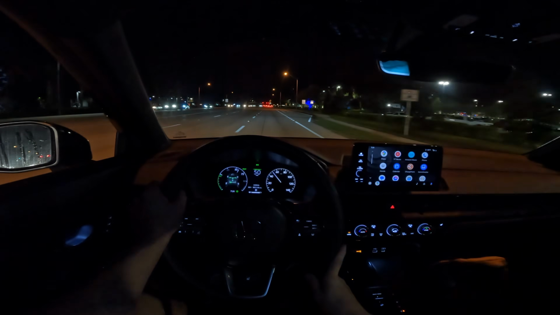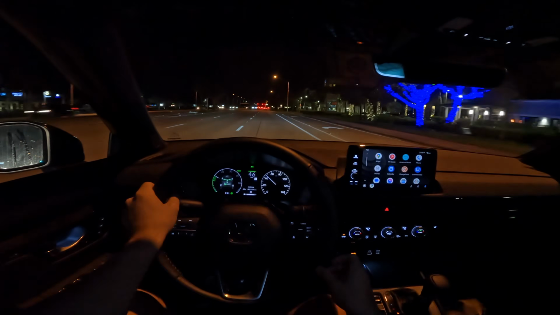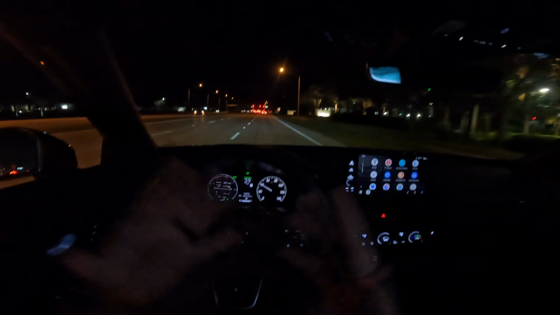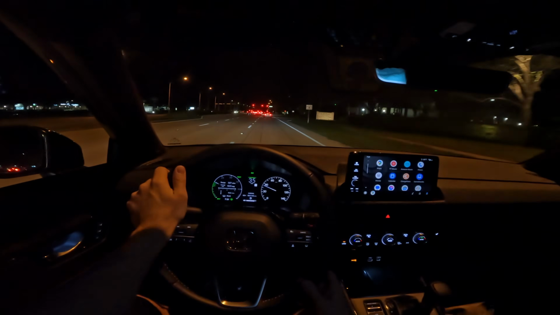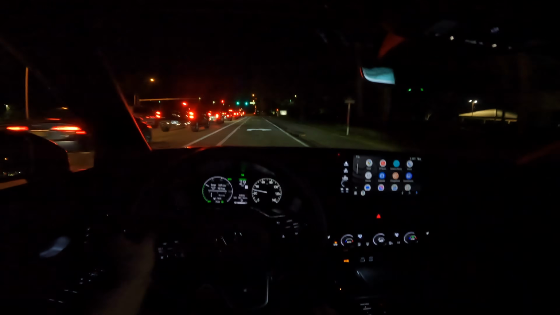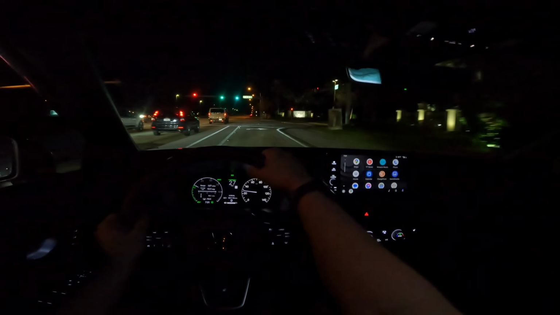Foot was down maybe 60-70% there, and plenty of speed, plenty of acceleration for me. I've been getting over 40 miles per gallon, but I've been driving only in city. That is the forte of Honda's hybrid systems. Even after that run and about 93 miles of me driving this, I've been getting about 42 miles per gallon. So let's throw this in the turn here.